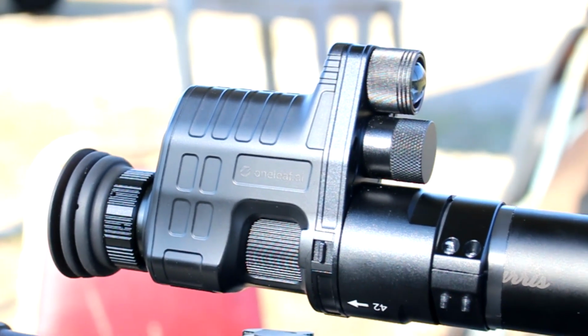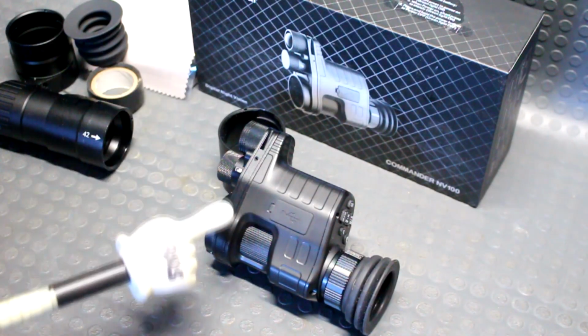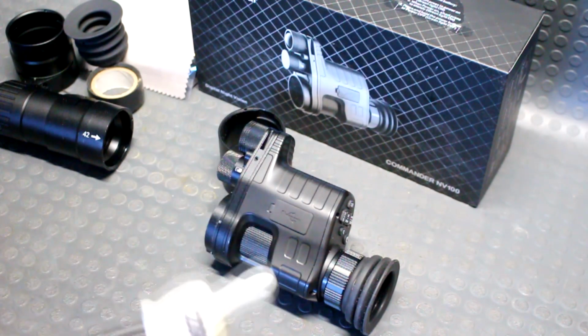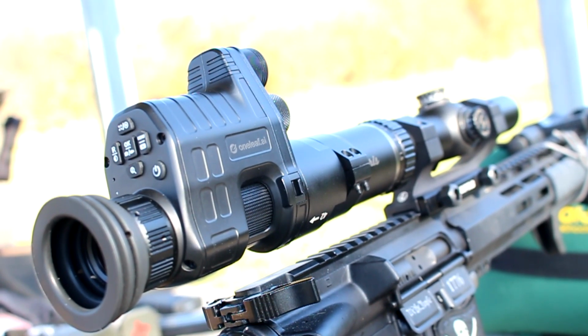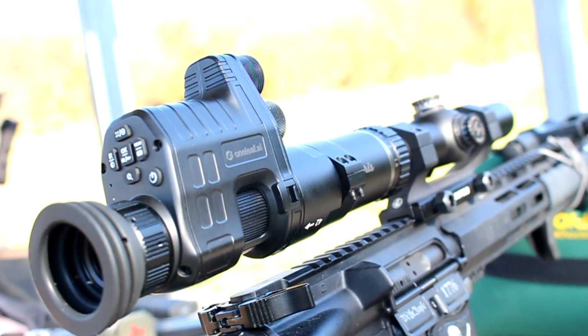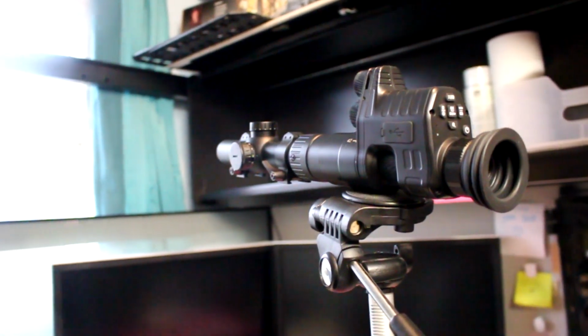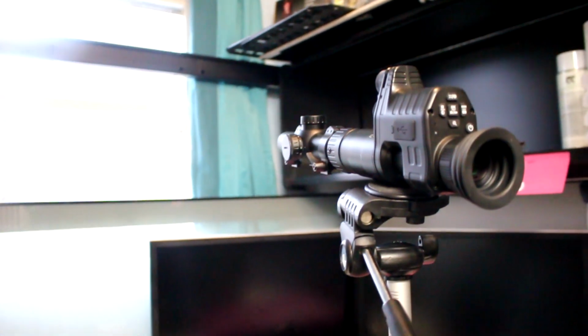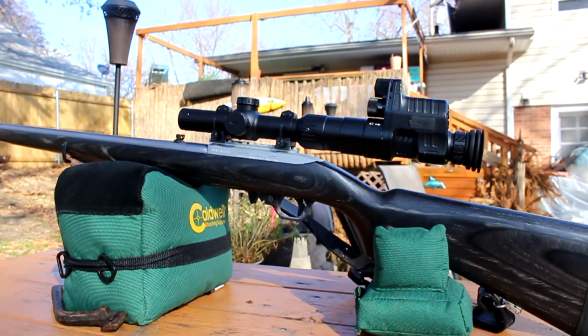So anyway guys, there it is, your good look around this Commander NV100 by Oneleaf. I want to thank them again for sending this out to critique it and give you guys a good look at it. I really did enjoy this thing. It's actually quite impressive for a budget monocular that can be mounted onto a rifle scope, which is actually very convenient. You can use this as a spotting scope, a night vision scope on your hunting rifle, or just a monocular to carry in your pack.